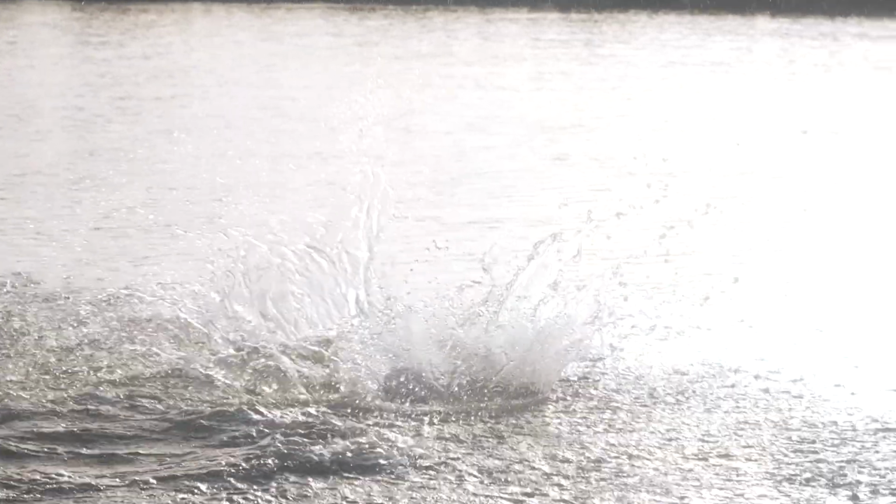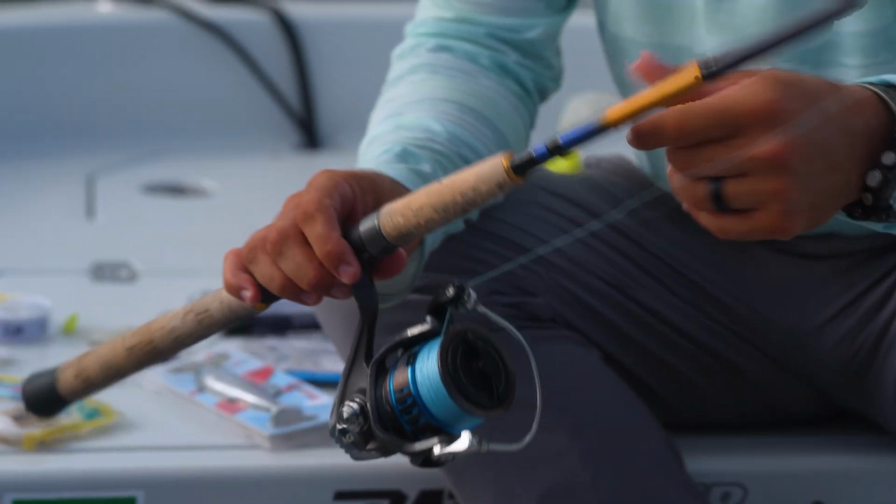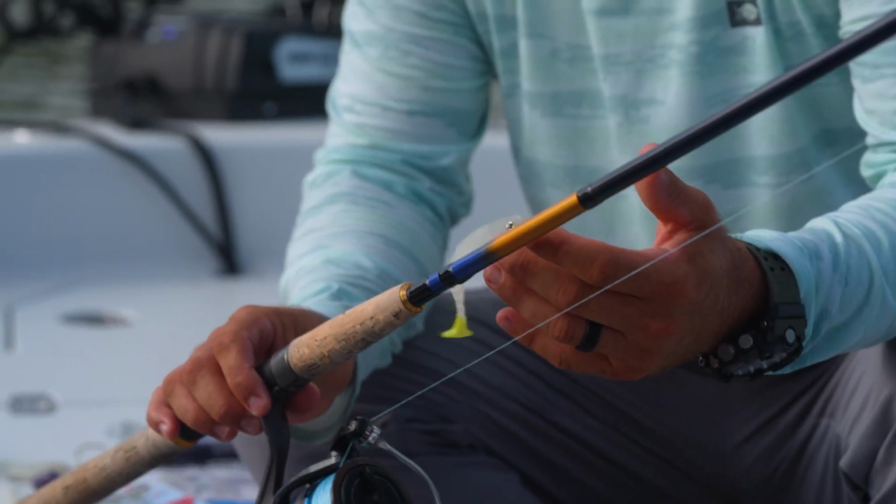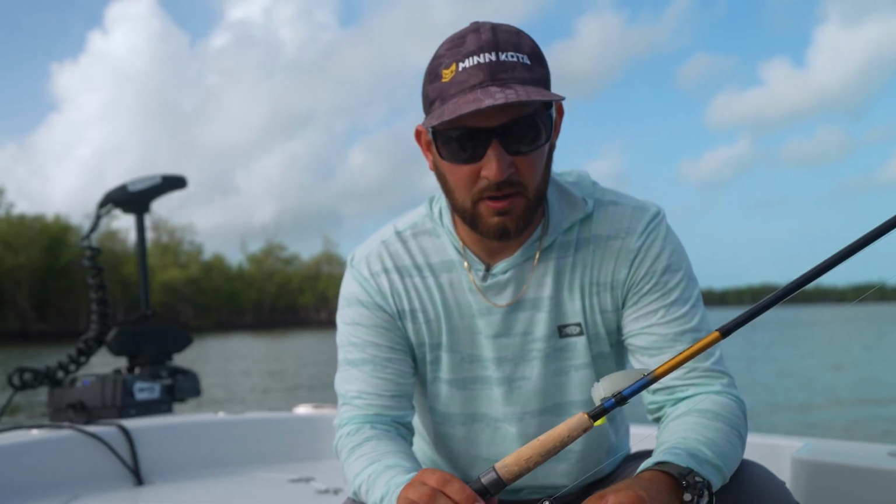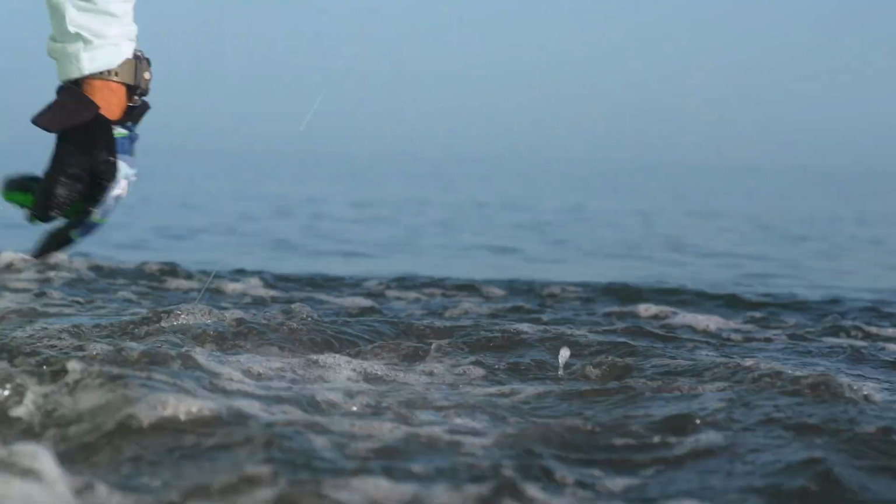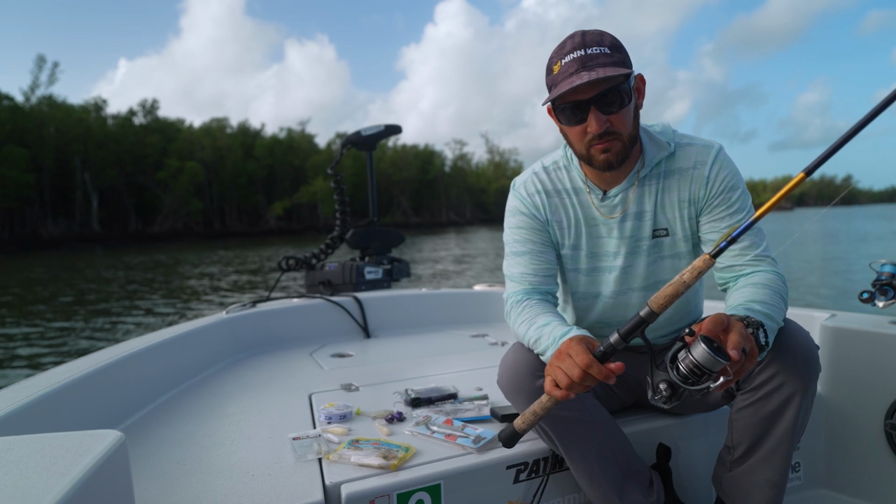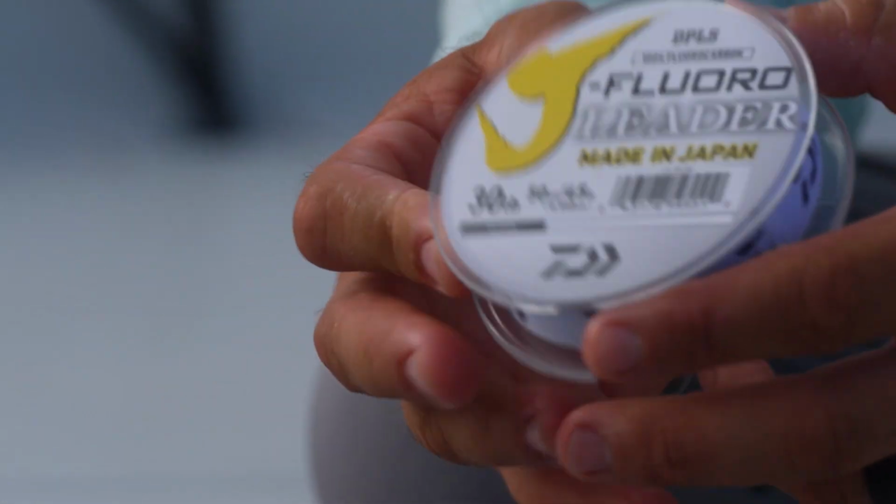As far as rod and reel combos, on the bigger fish, I'll throw anything between an 8,000 size reel to a 12,000 size reel. Typically 30 to 50 pound braid, 50 to 80 pound leader. On the smaller fish, a 4,000 size reel, anything between 15 to 20 pound braid, 30 pound leader.